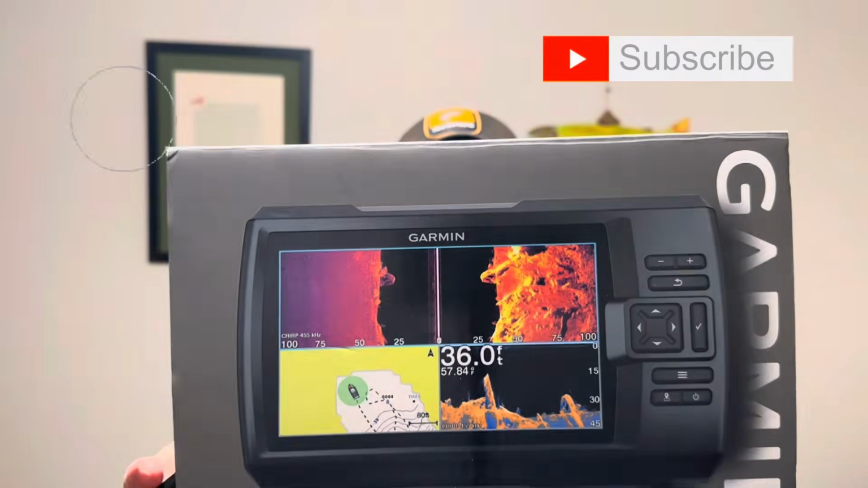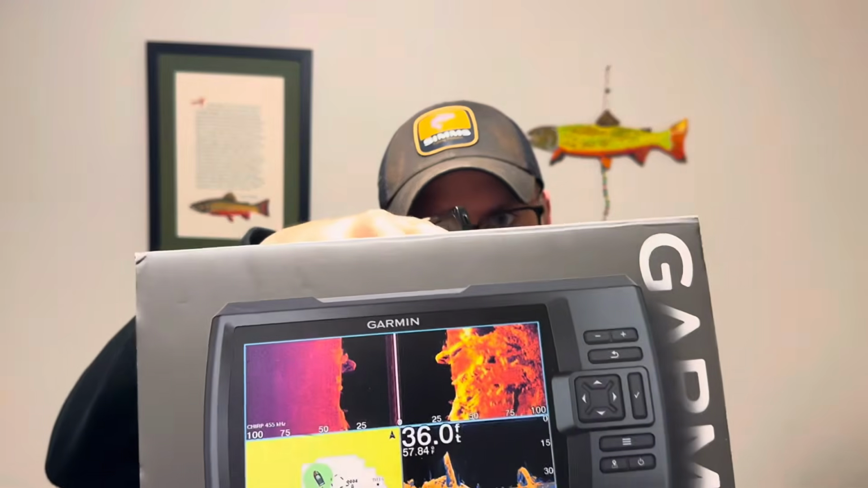We are taking a look at the Striker Vivid 7 SV. On my previous video, I opened the box and showed you everything that comes inside. And then I gave a brief explanation of why I picked this particular fish finder. But now I want to get it turned on, and you can see all the different settings and how this thing actually works on the boat. Granted, it's going to be in demo mode, but we get to see how it works and go over that really nice user interface that I was telling you about.